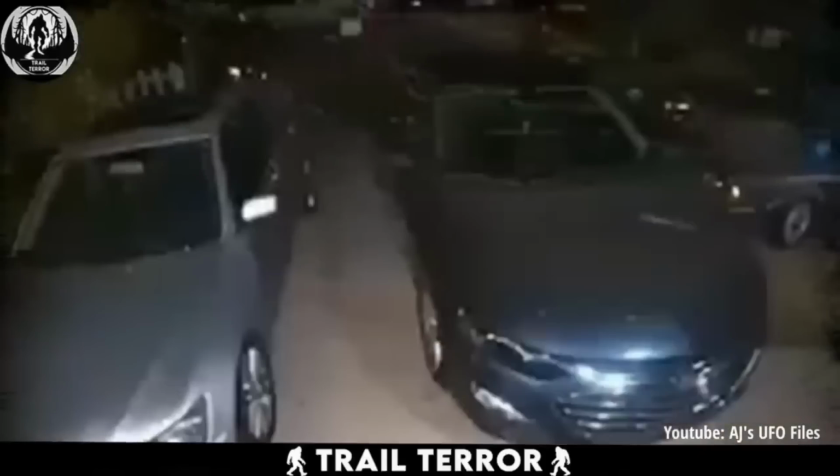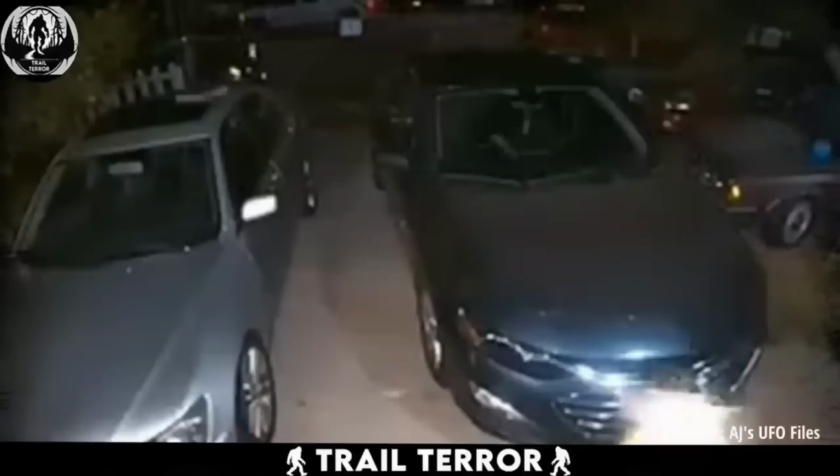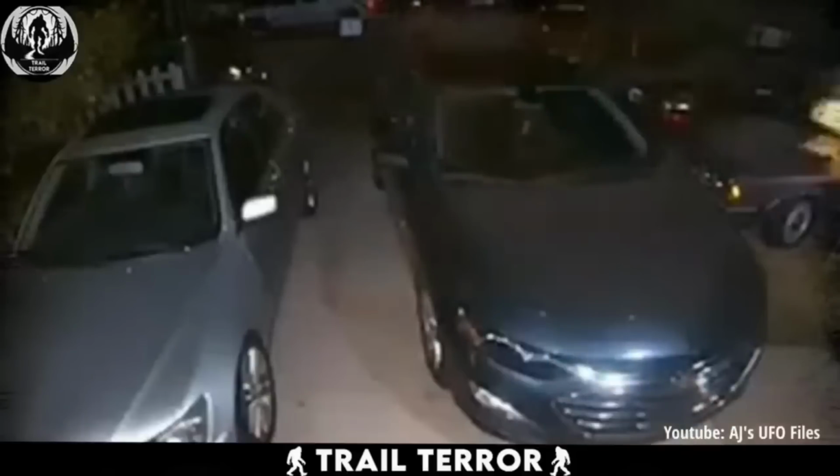This video, caught by a home security camera in a house driveway, captured something truly strange. In the footage, we see two cars parked at night, when suddenly, a bug flits across the screen. The bug then returns, hovering for a moment before disappearing from view, ending the clip. Sounds pretty ordinary, right? Well, not quite.